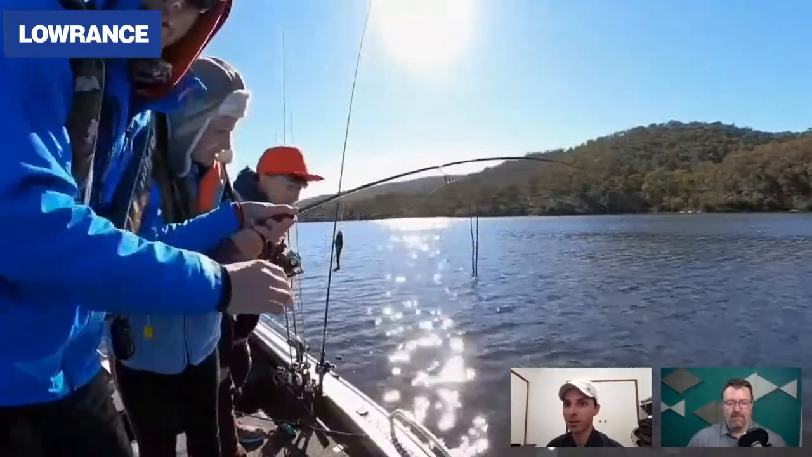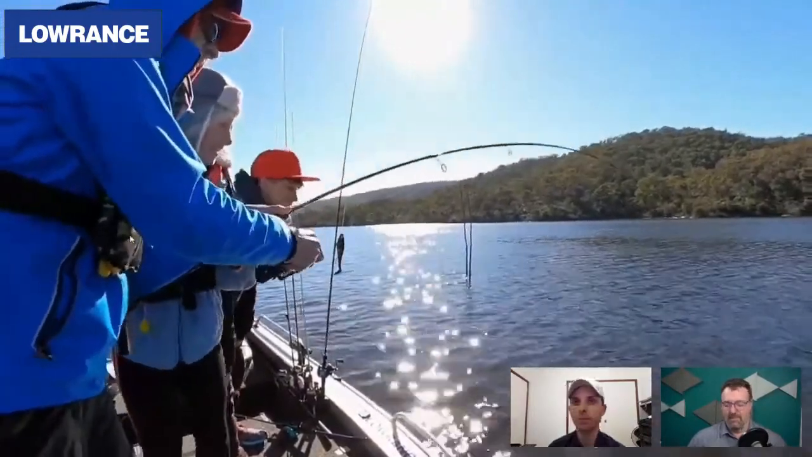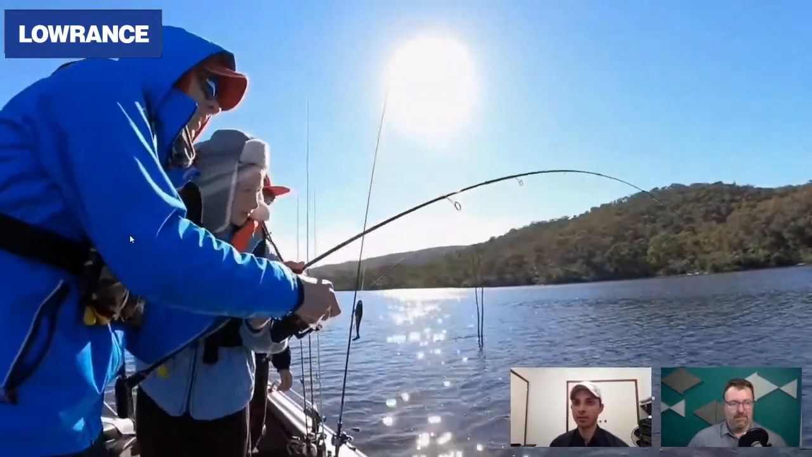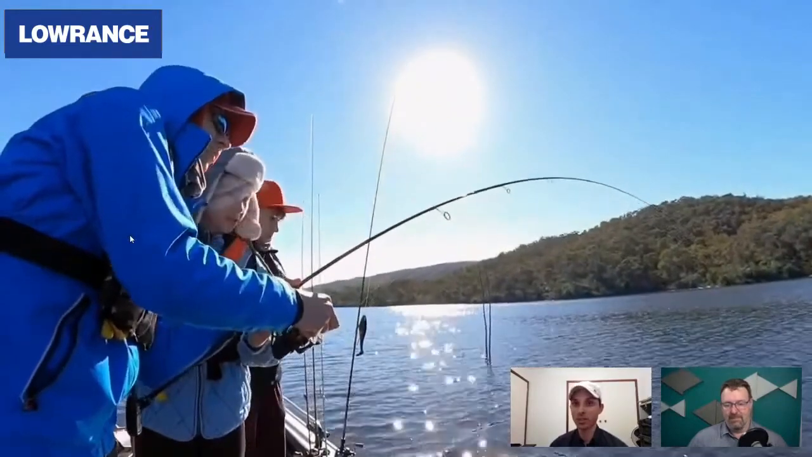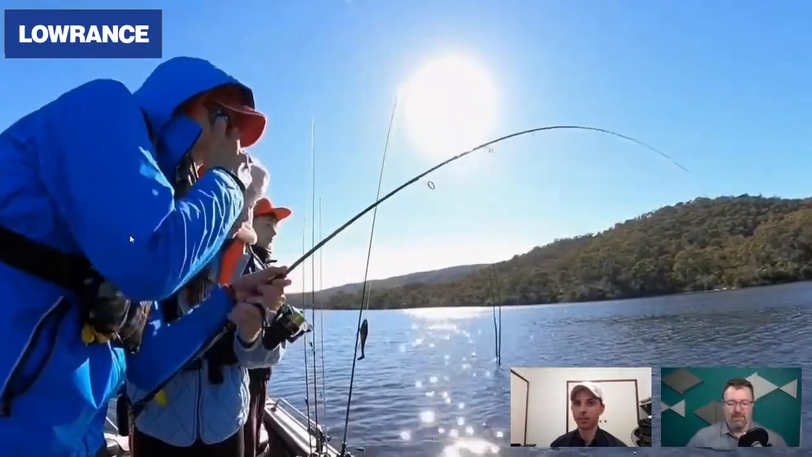Kira's a prime example, catching an absolute beast of a fish. It was just under the meter mark at about 90 centimeters. But yeah, seeing the joy on kids' faces and their amazement of what this technology can do is just an absolute brilliant thing to see.